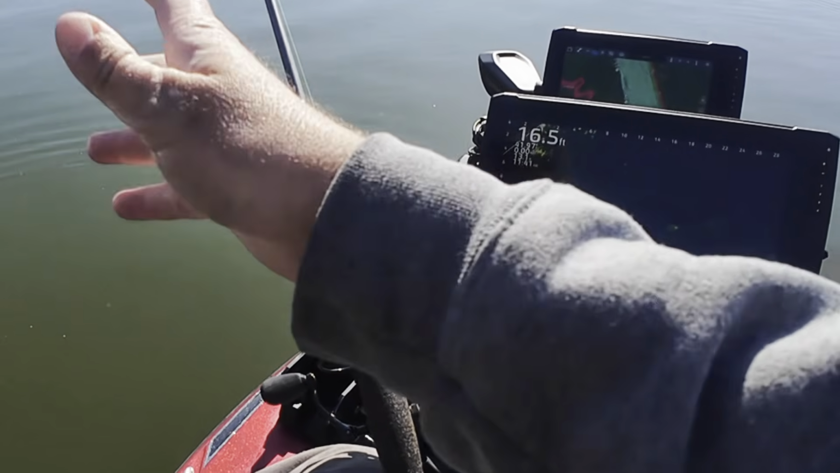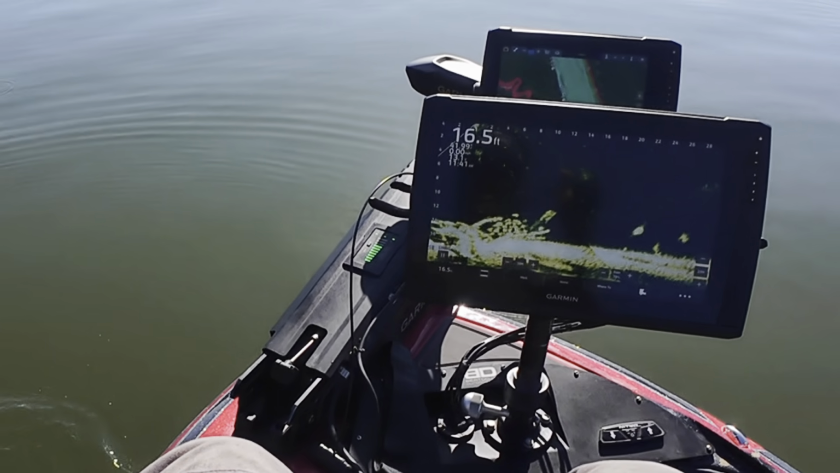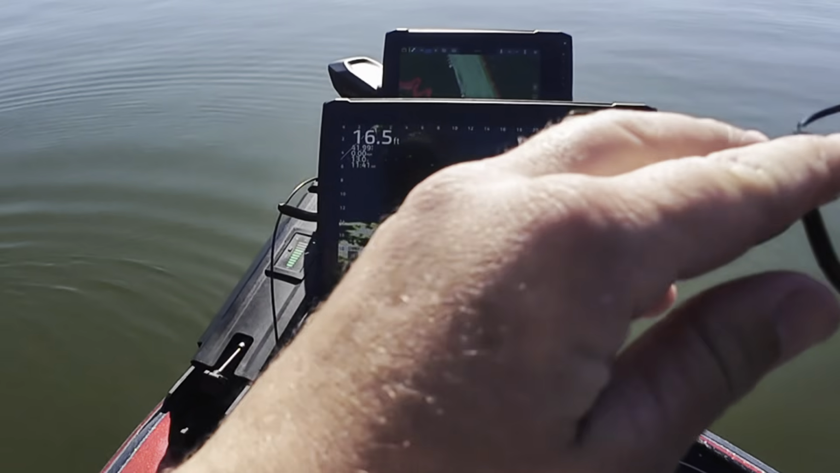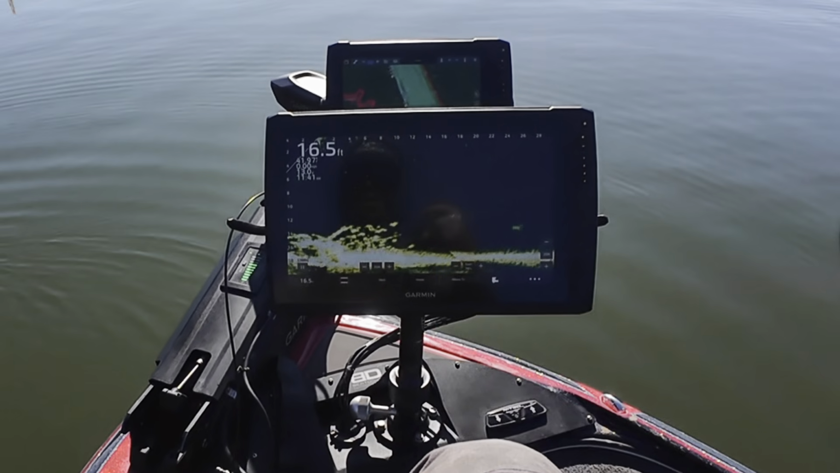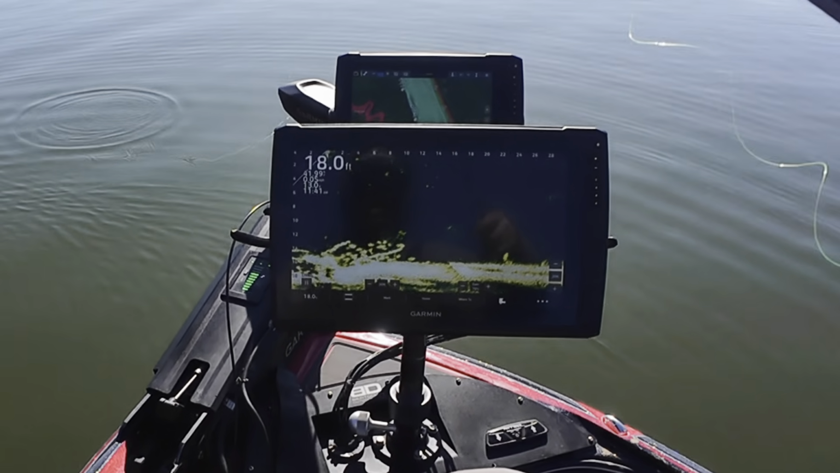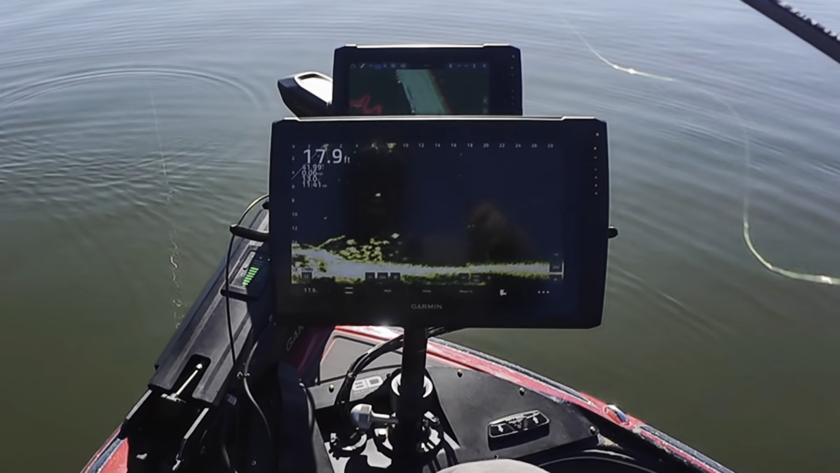So this lake has a 15 fish limit, 10-inch minimum. So maybe I might keep some if I get 15 good ones. We will see. There's a whole bunch of more fish down there. Let's see if I can pull another one off there.